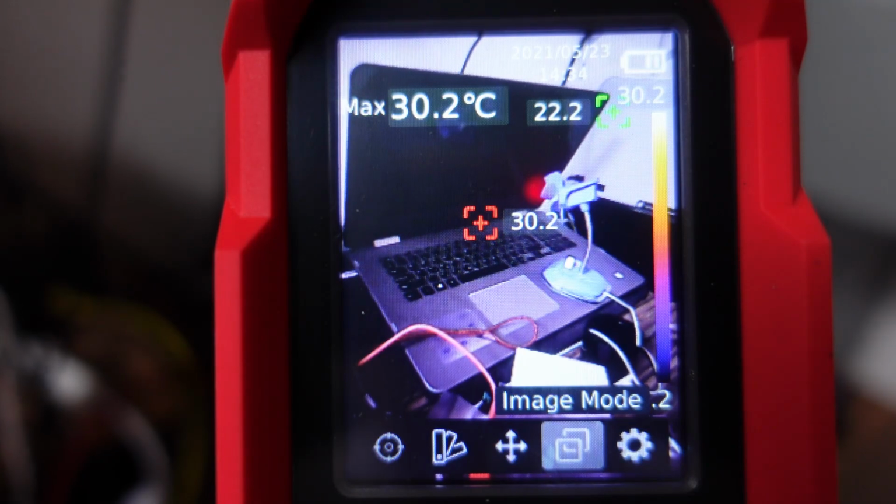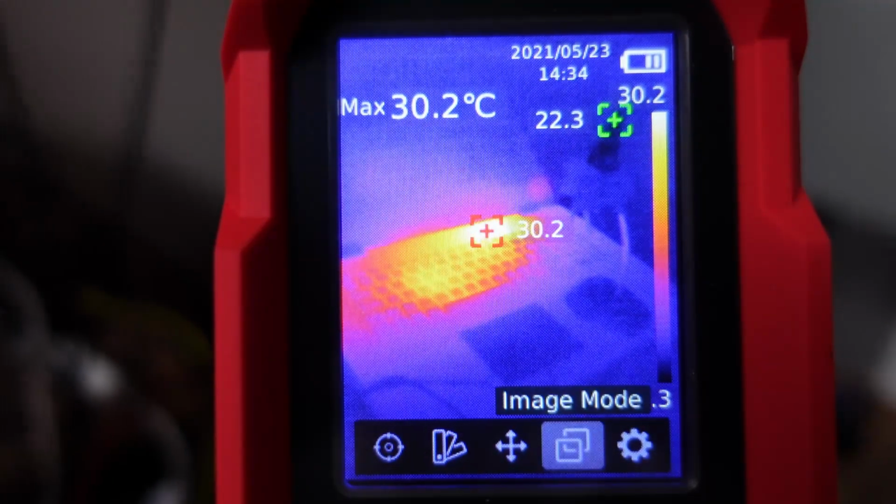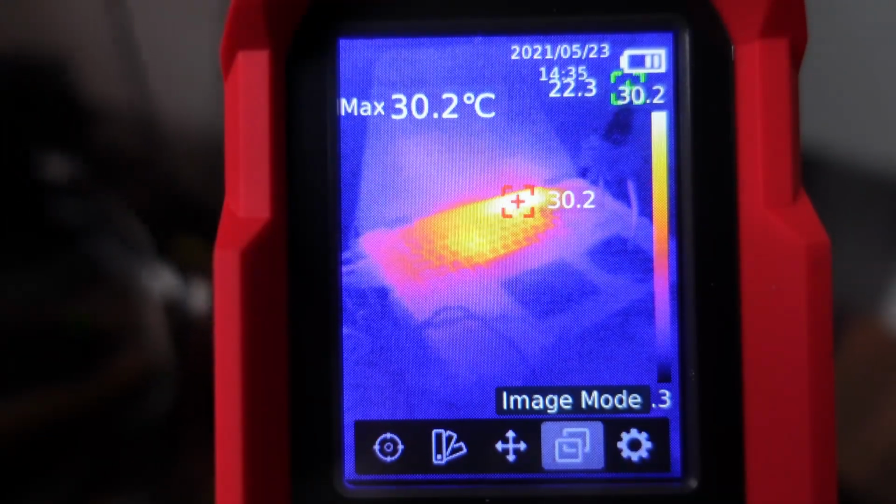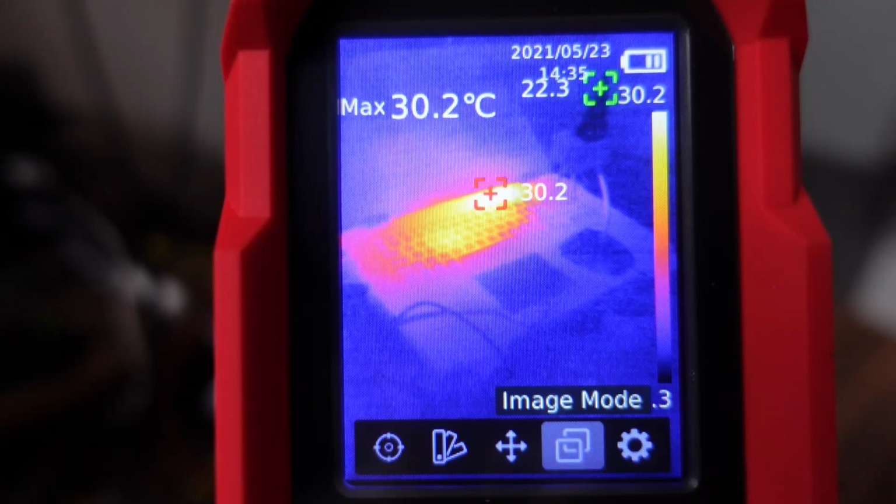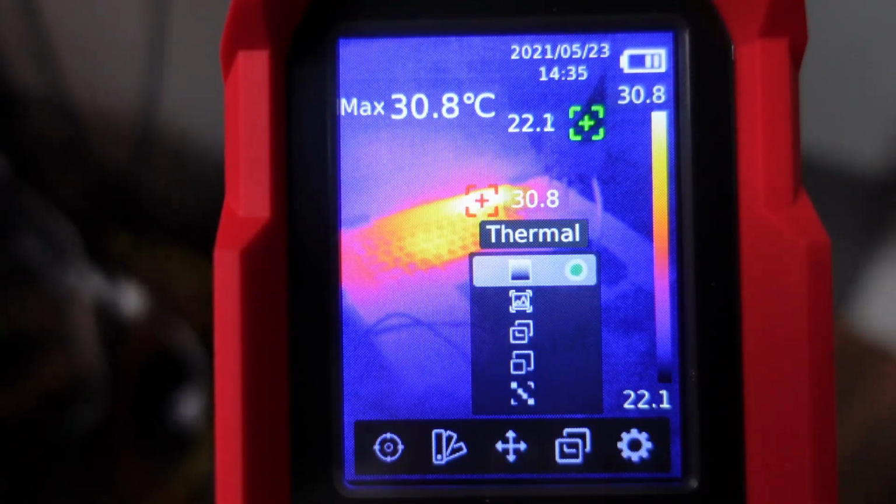And now let's see some samples. This is my 5-year-old laptop, and when I started with video editing on it, I always had a problem: it blocks after 10-15 minutes. And when I figured out what the problem is, I'm using fans from the bottom and the top side, but now for the first time I can see those hotspots.